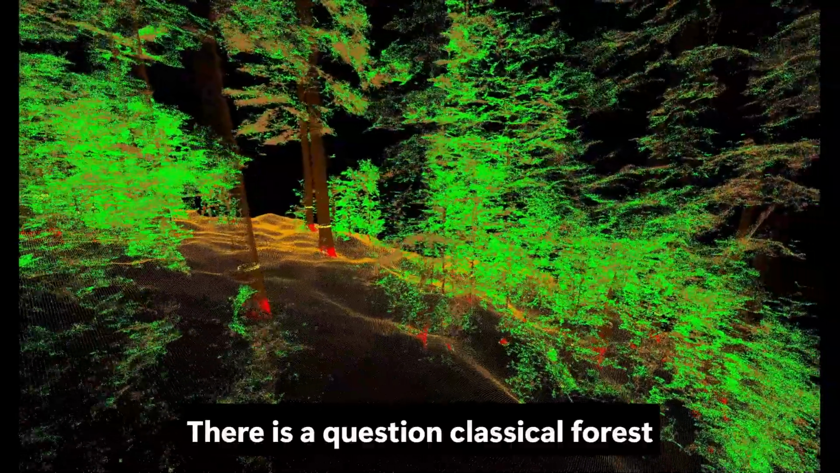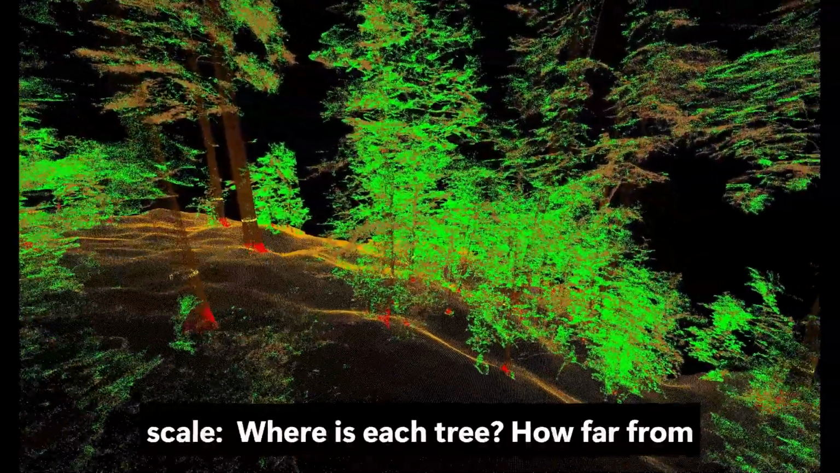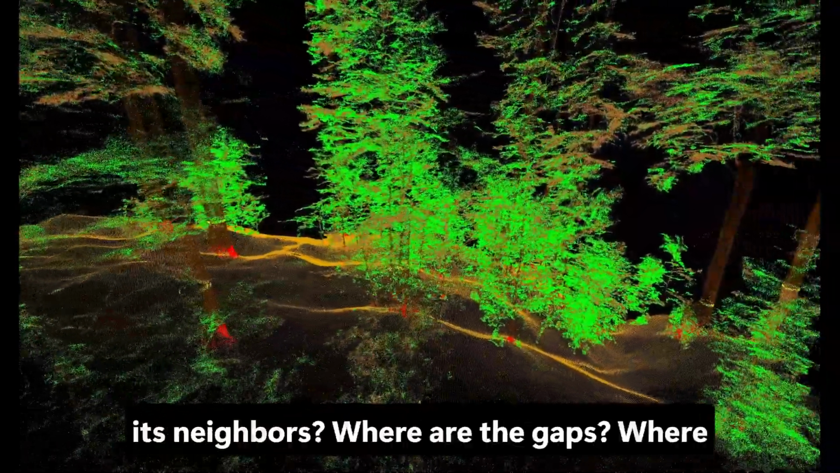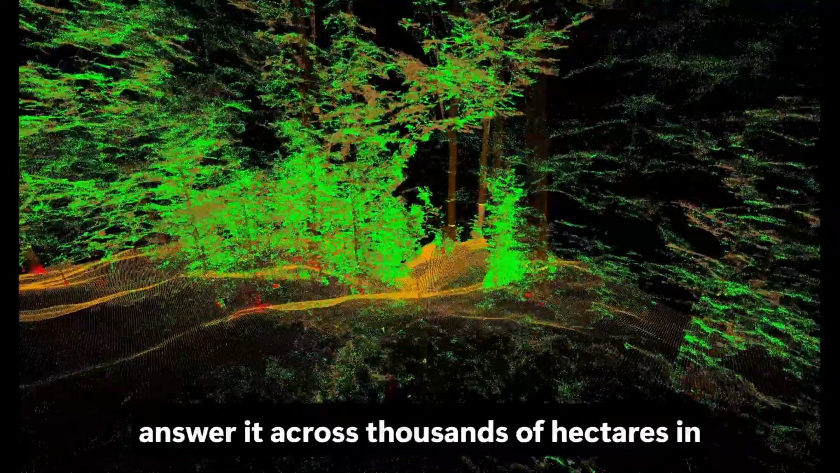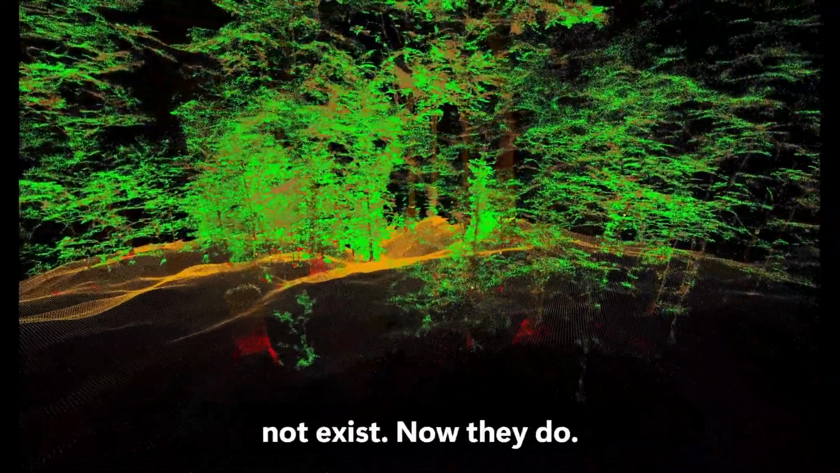There is a question classical forest management has never been able to ask at scale. Where is each tree? How far from its neighbors? Where are the gaps? Where is the pressure? Not because the question is wrong, but because the tools to answer it, across thousands of hectares in operational time with real precision, did not exist. Now they do.